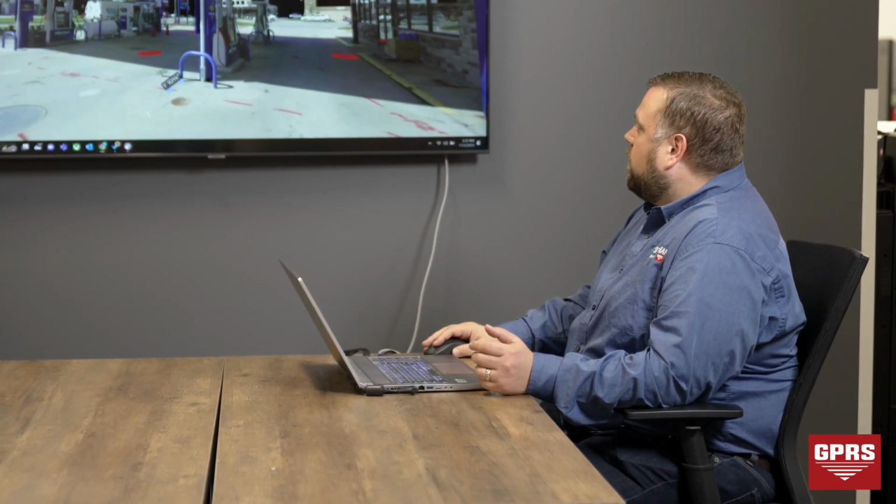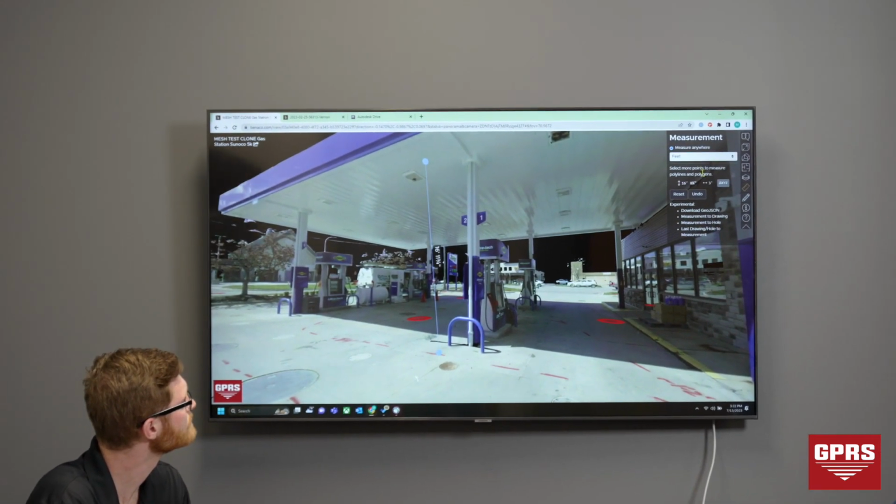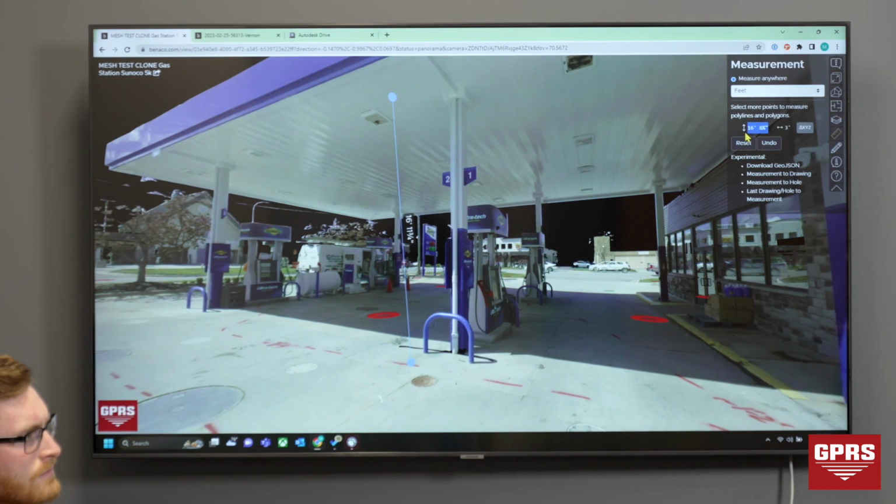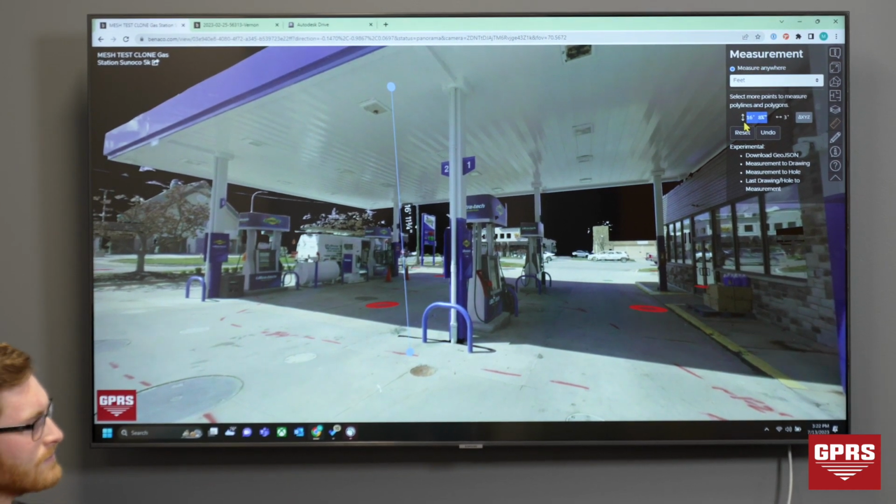Maybe I wanted to know how tall this canopy was. Well, I can just reset this, and I'll click from the ground to the ceiling. This is a straight line distance, but this is actually a vertical distance. So I know it's 16 foot, 8 3/4 from that point on the ground to the bottom of that canopy.